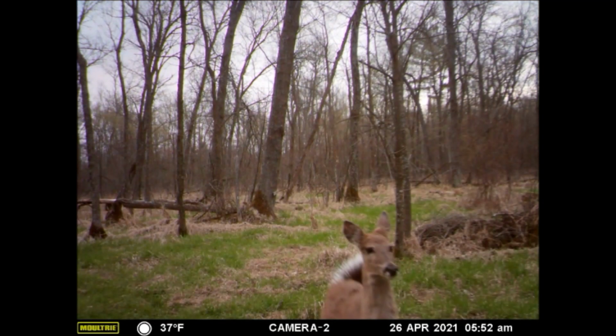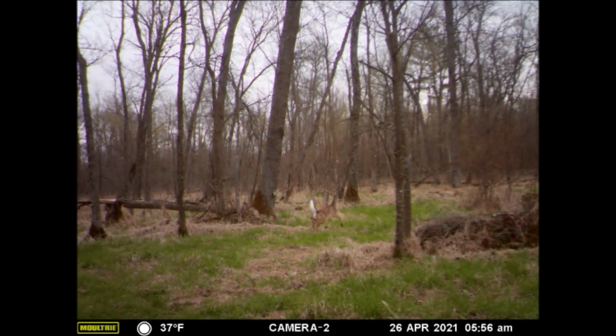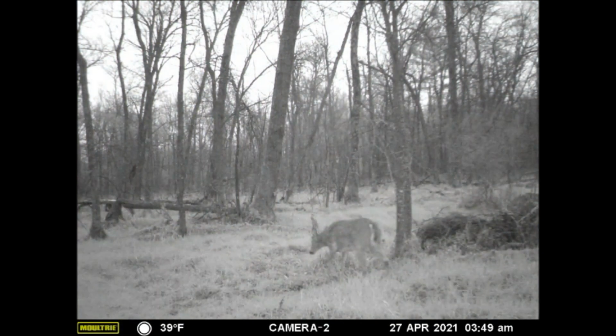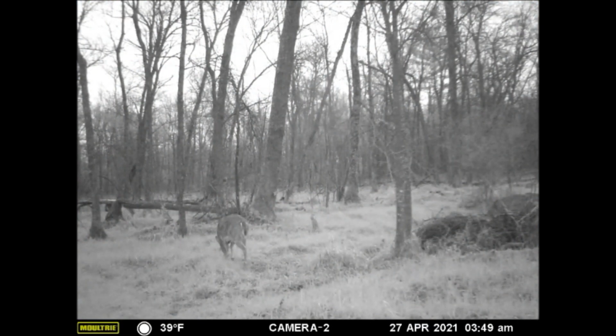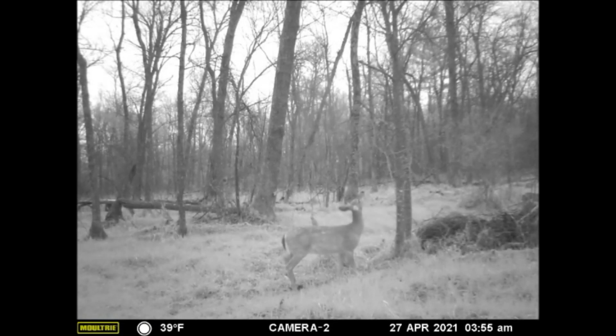showing us intel that we may be able to use in our favor. With all these does hanging around on and near our 40 acres, if we can continue to provide for their needs throughout the summer, we can provide a greater choice of breeding opportunities to help draw the bucks this fall.